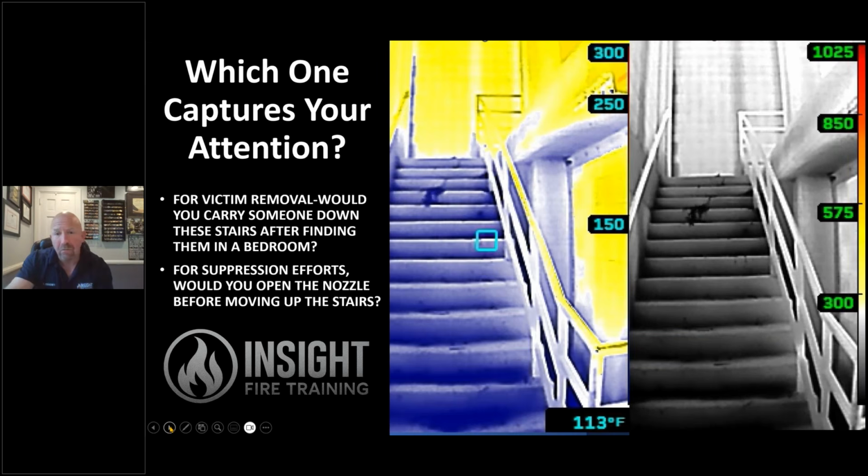Think about that. Which one of these images captures your attention? And from suppression efforts before you moved up these stairs, would you open the nozzle in the first image or the second image? And I want you to think about this honestly. People want to argue about, well, grayscale is the best thing. Yeah, I agree. Grayscale is very powerful from the search aspect to diagnostic details. But when I talk about thermal severity, I'm trying to get people's attention. We need to have a color that shows up early while still allowing detail for decision making.